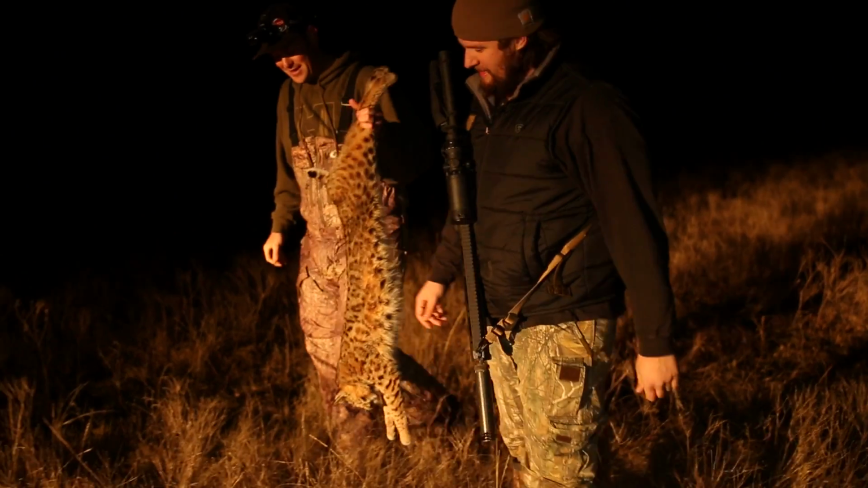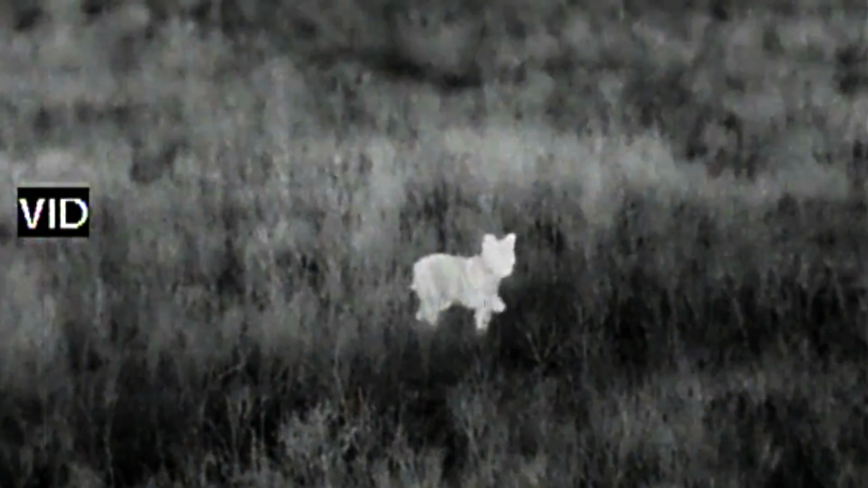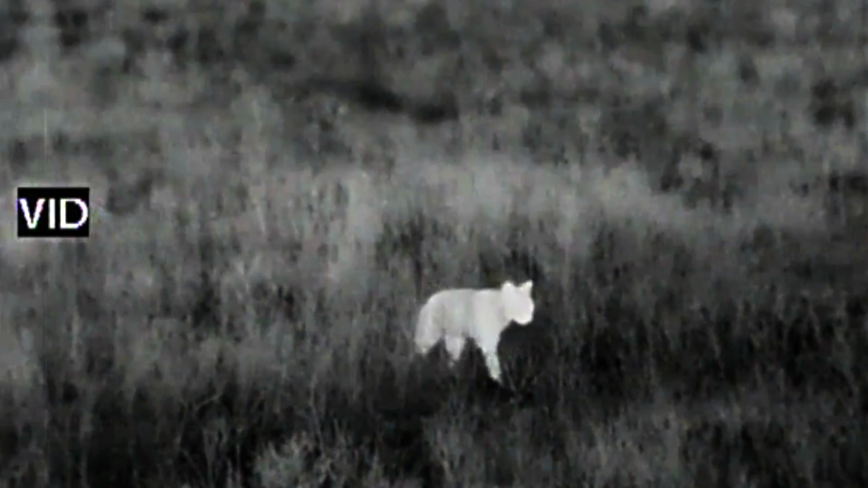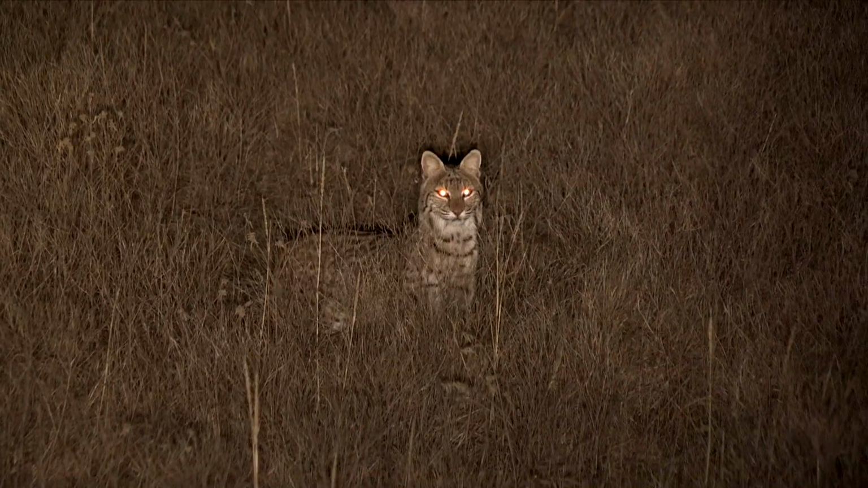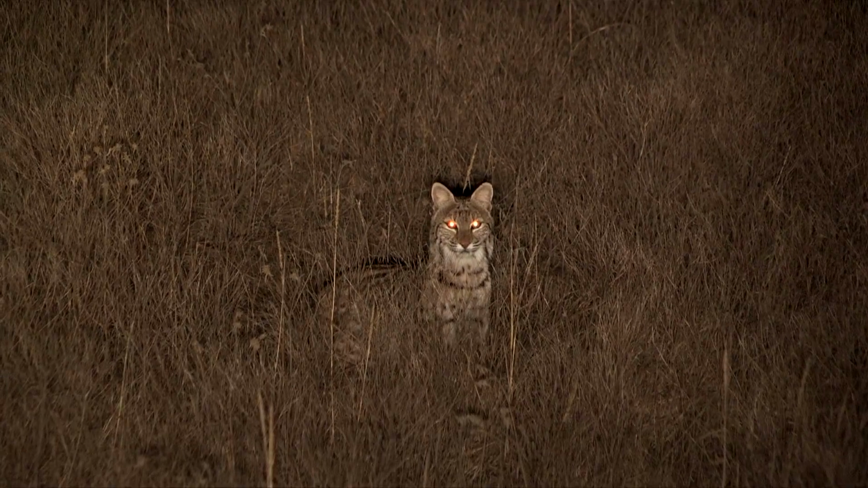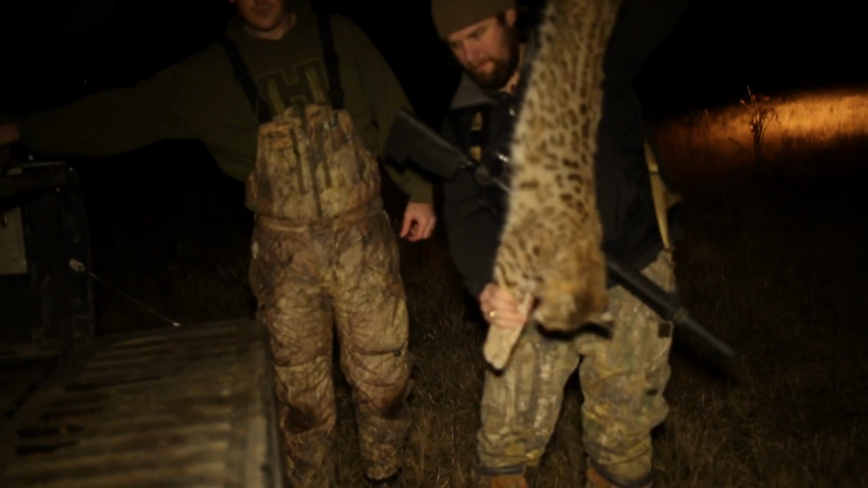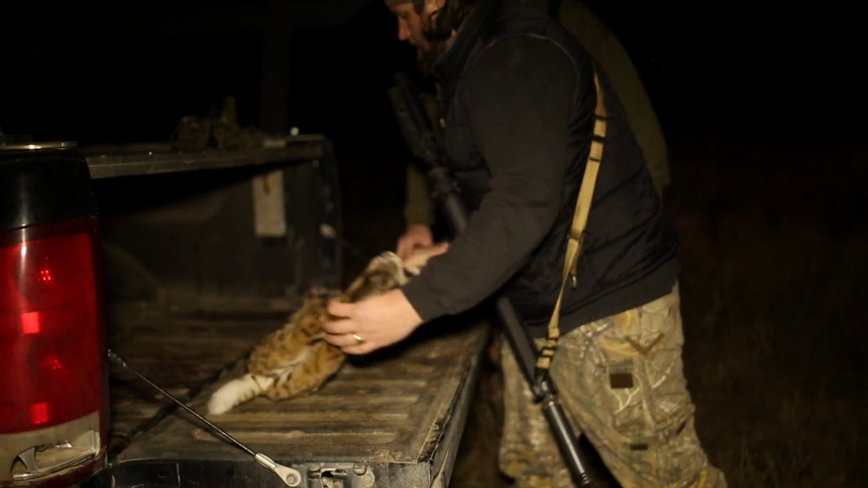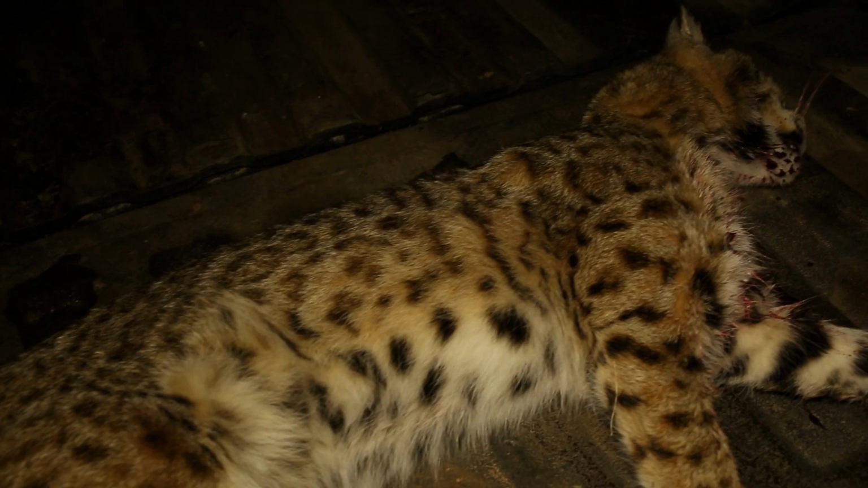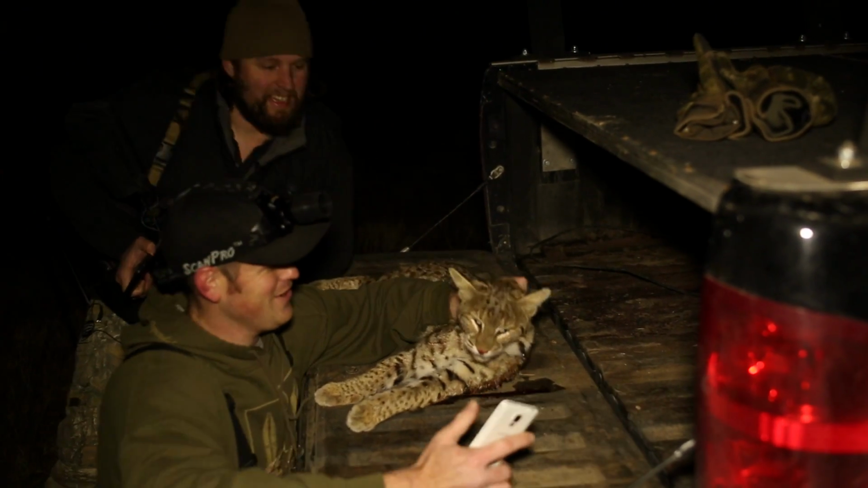I'm excited about it. Like I've said before, there is no right or wrong way to hunt at night. And if you're the type that lives inside that little box that says, if you're gonna hunt at night, you must only use lights, or you must only use thermal or night vision, then you will never succeed with anything beyond what is possible inside that little box.